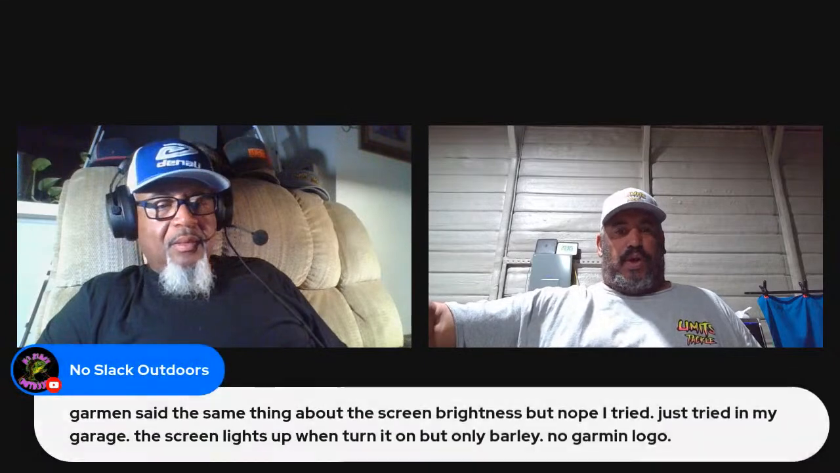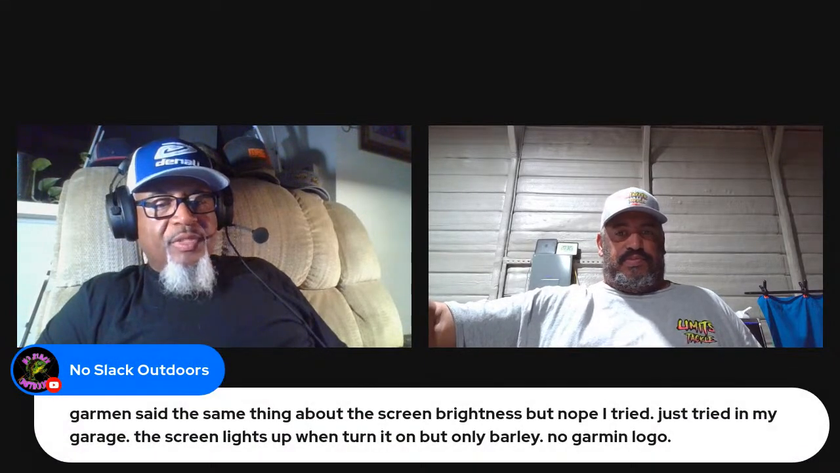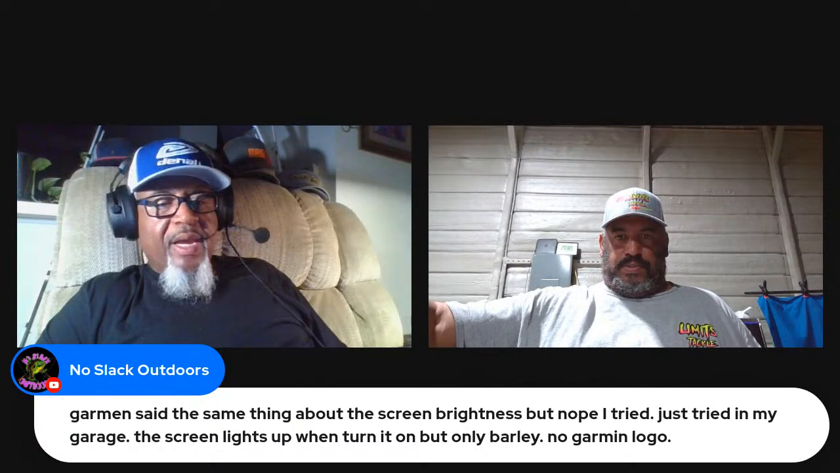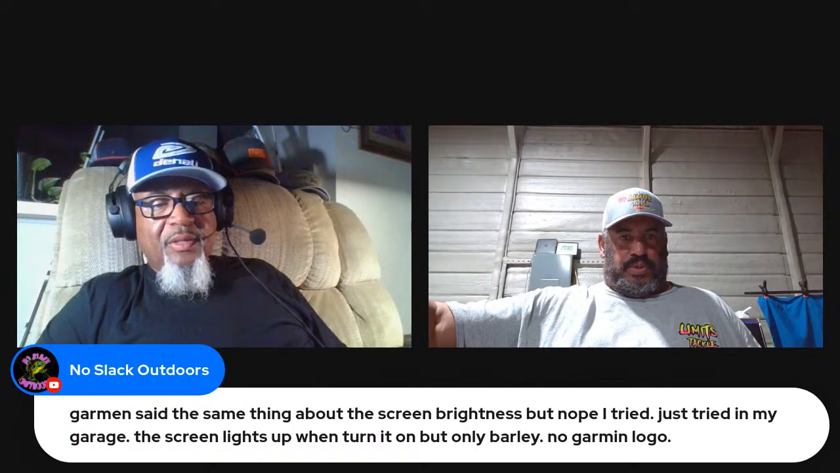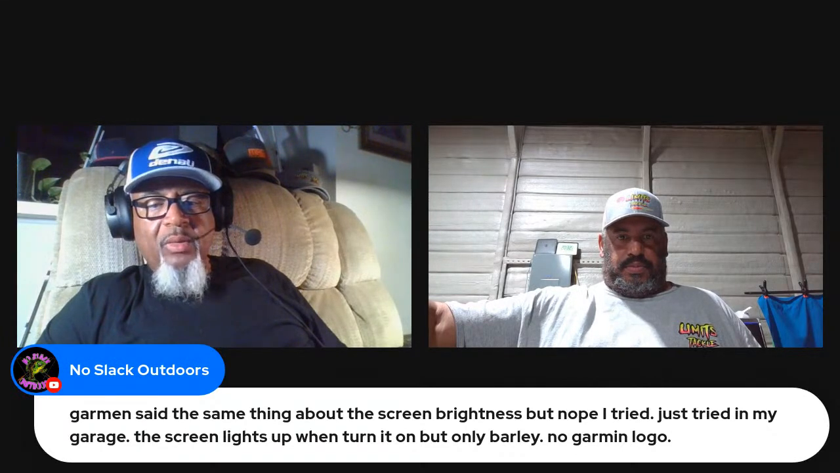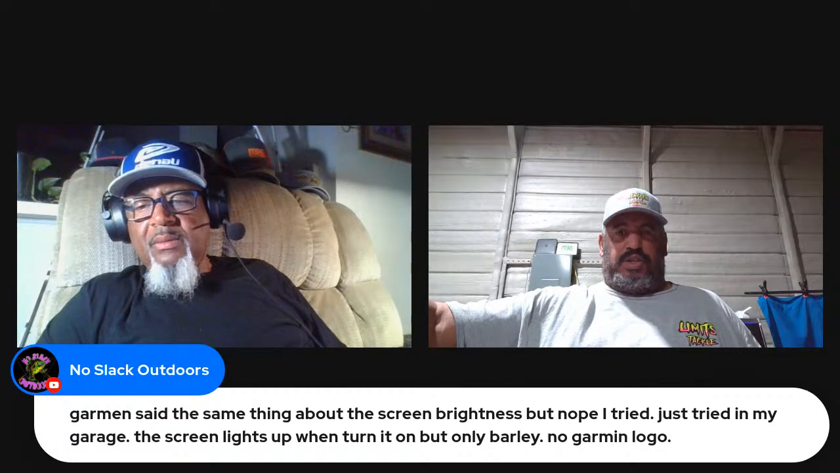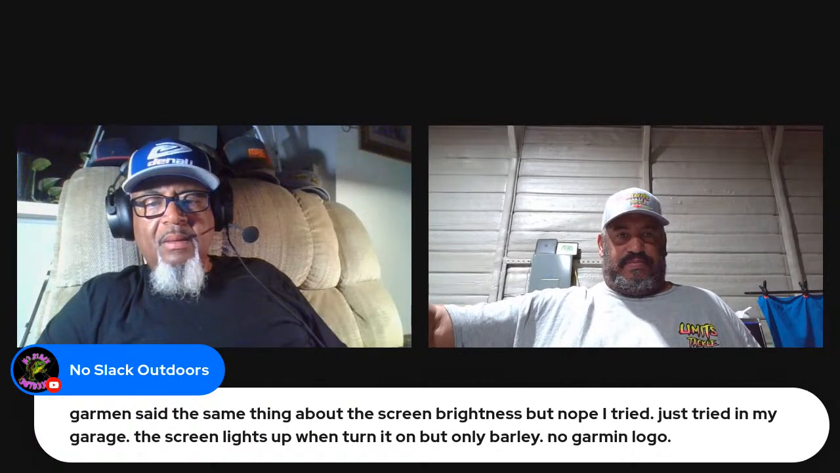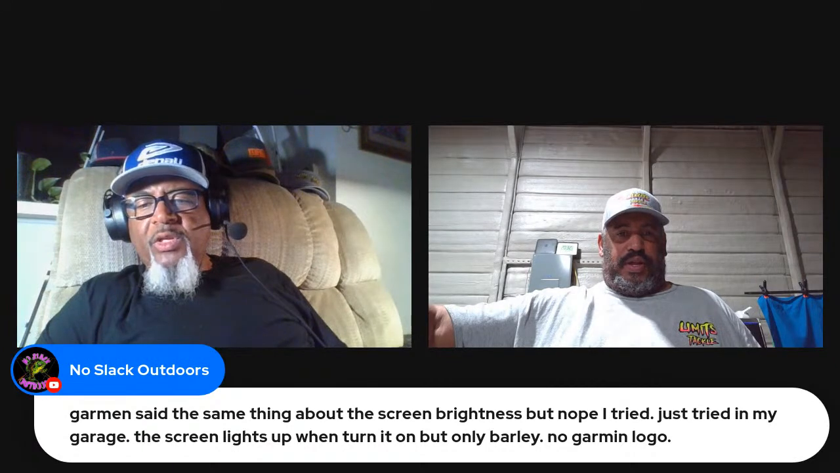Okay, hit the power button twice. Yeah, I knew it was some combination. Gorman said the same thing about the screen brightness, but nope, just tried in the garage. The screen lights up when I turn it on, but only barely. No Garmin logo. Oh, he might have a cradle. What unit you running?